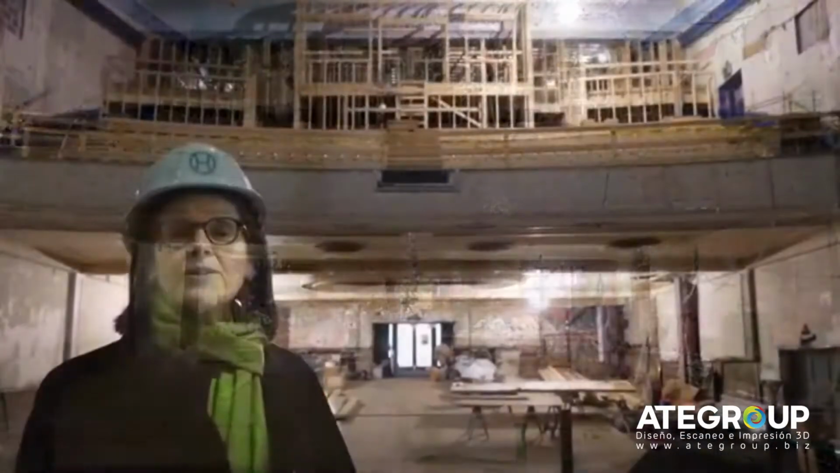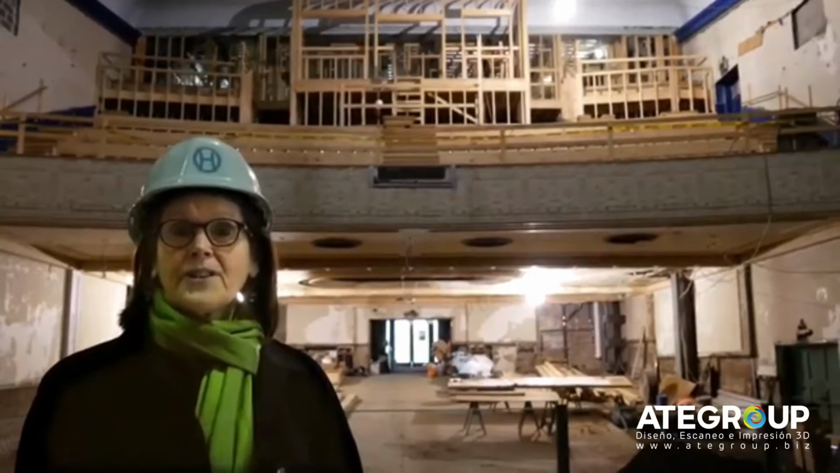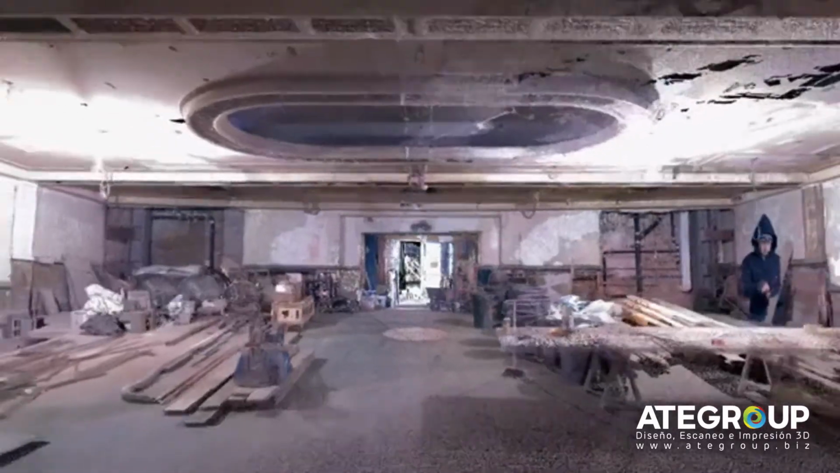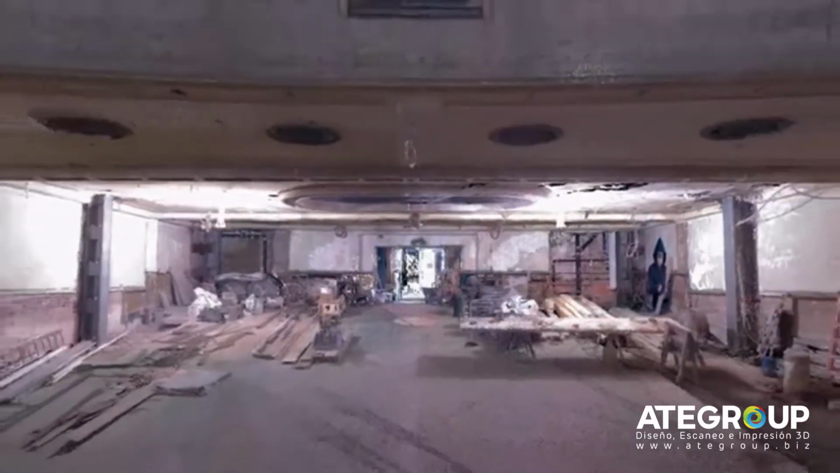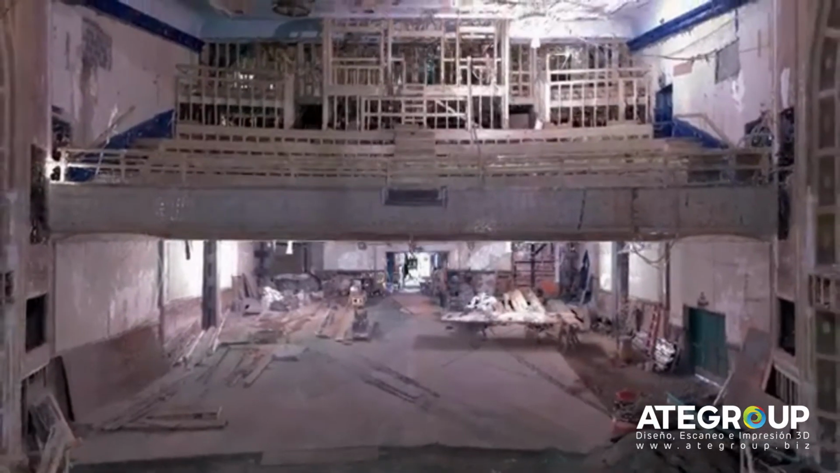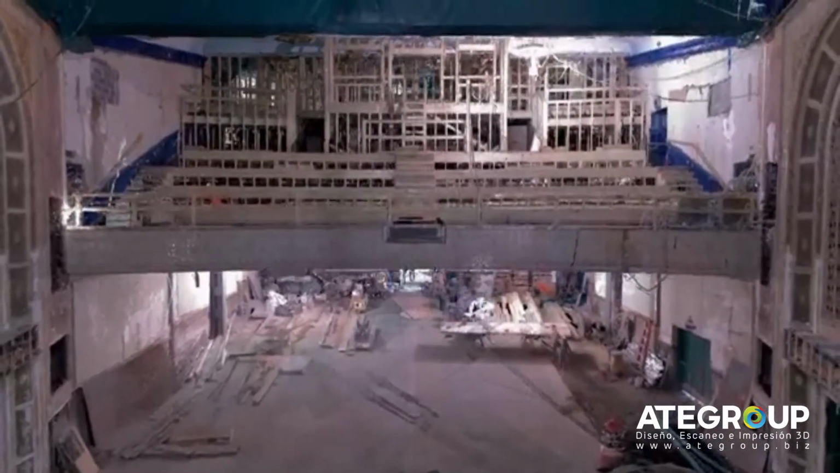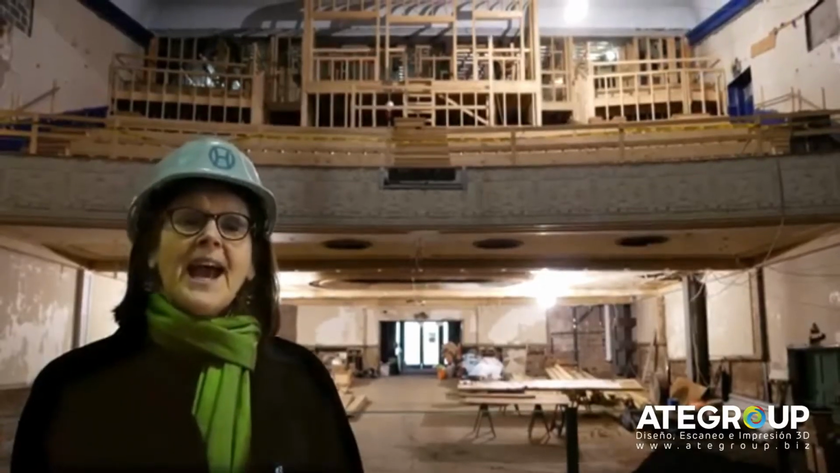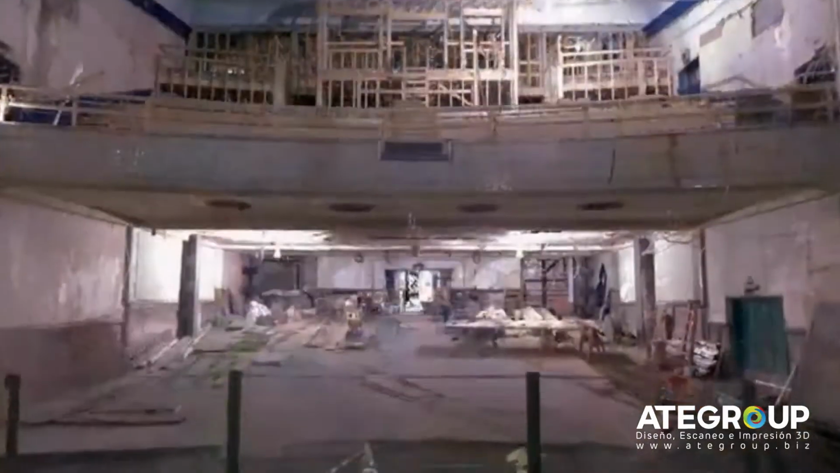You'll see behind me the wonderful volume of the Opera House Theater. When it was built in 1867, it sat 1,000 people. When it was done as a cinema palace in 1929, it sat 1,000 people. And as we redo it as the Newport Performing Arts Center, it'll seat 700 people, with about 550 people at the orchestra level and another 150 people in the balcony.